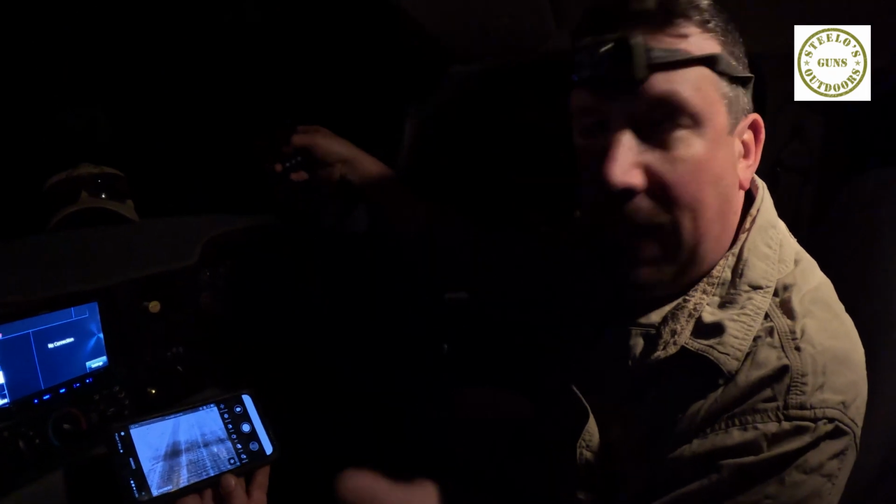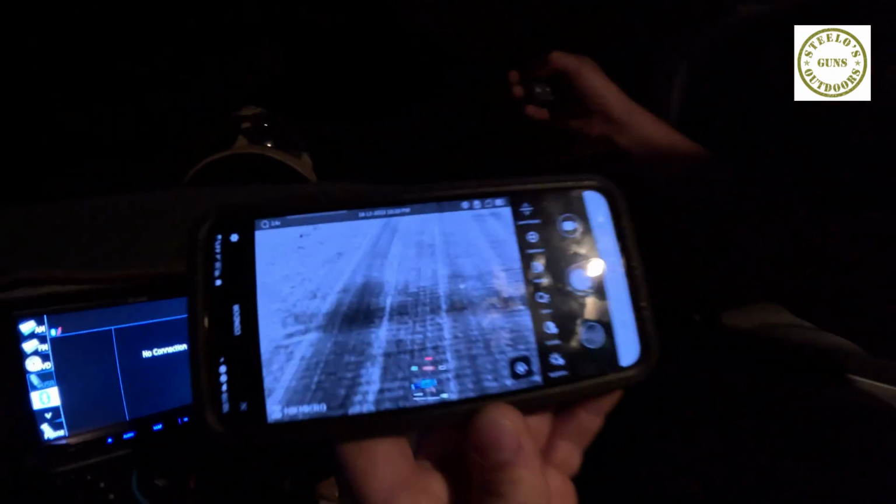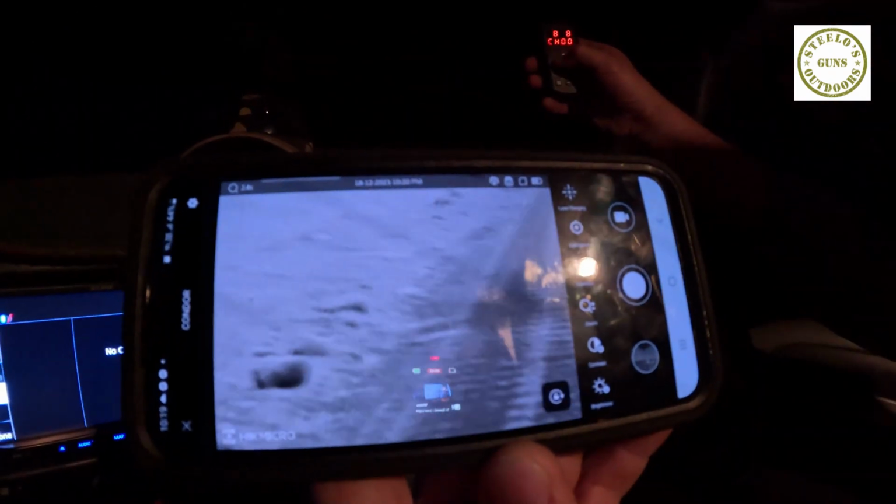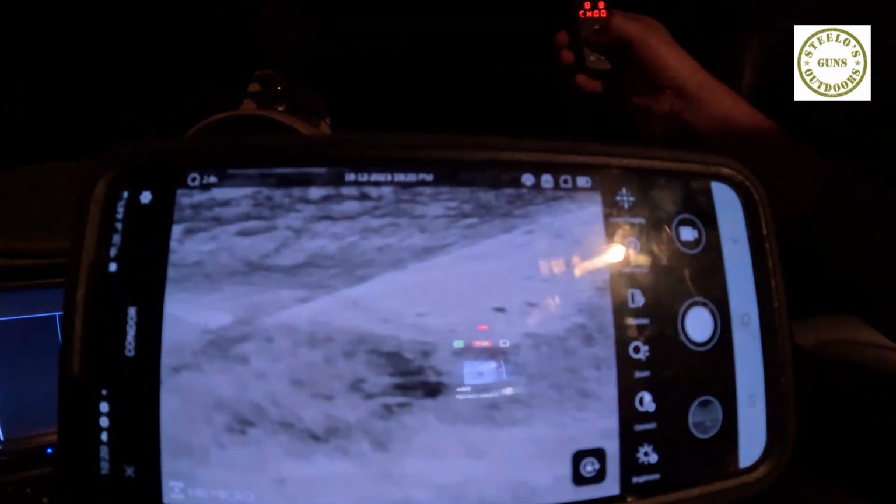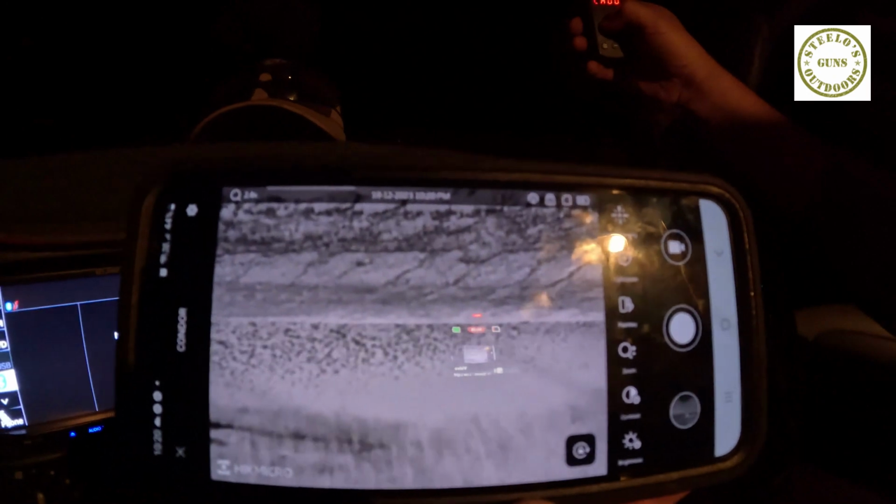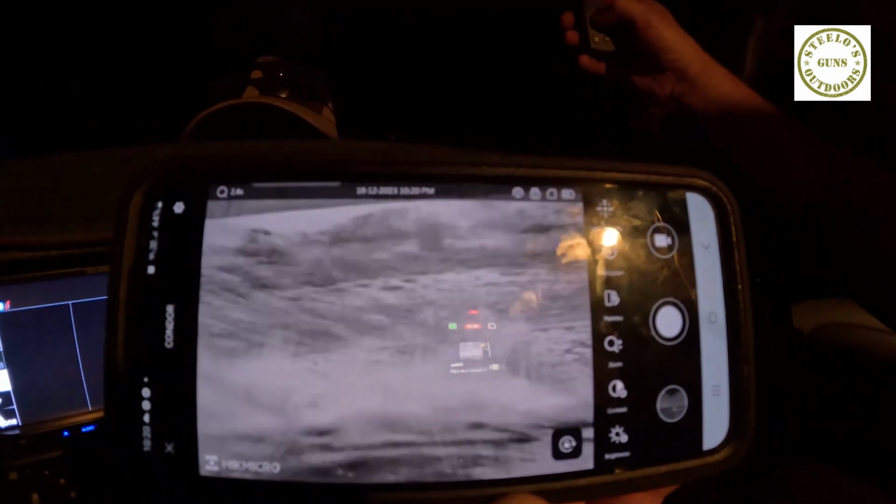So, we've thrown the Hikmicro Condor on the roof, we've thrown the SpydaBot Venom up there, we've gone for a bit of a drive just out the driveway, and if you have a look, this is actually a surprisingly smooth little transition. It does get a bit laggy every now and then, and it's super windy outside, so that's just me off the button there.